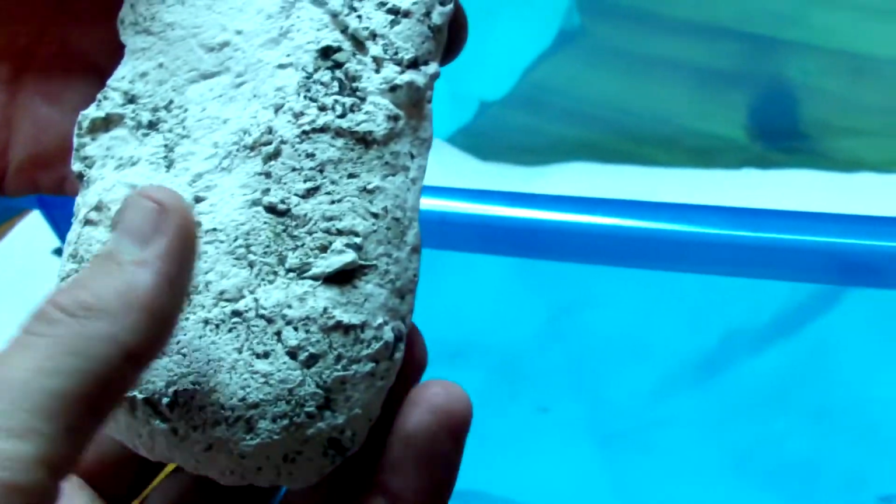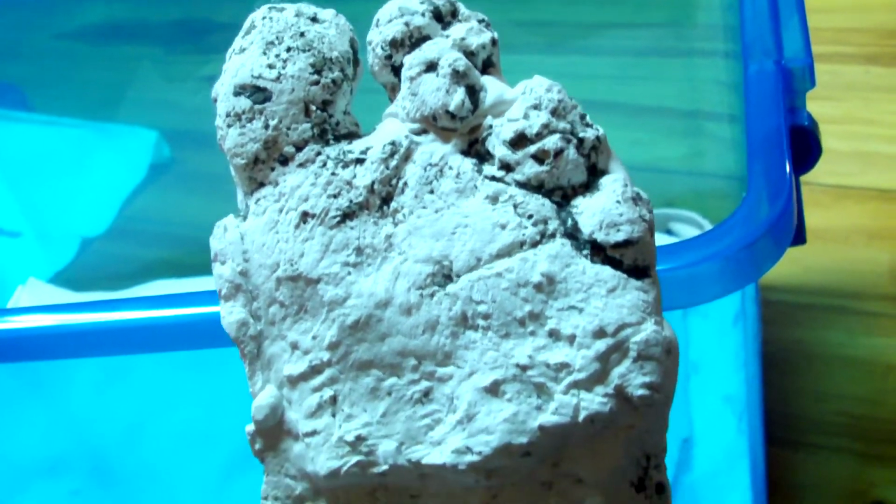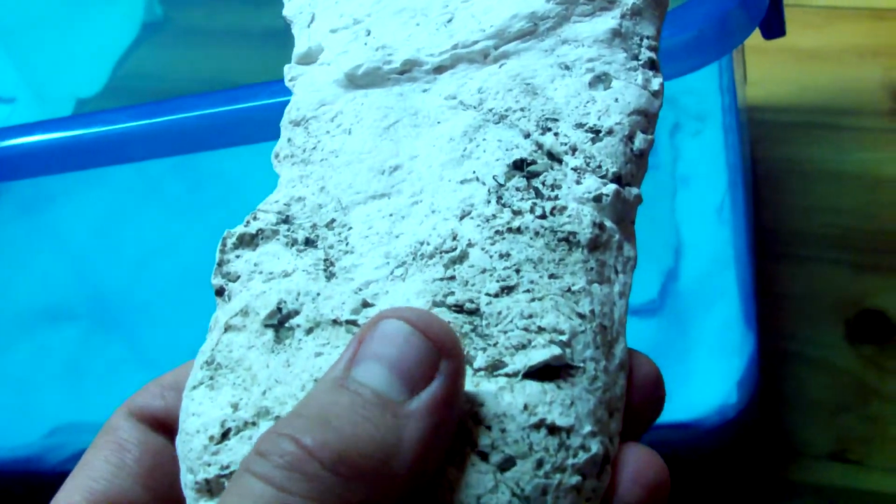But I'm going to tell you something about these tracks. The camping area where these come from, it poured rain down all day long, and then it was raining all night. And we showed up there at 2:33 in the morning, and it was still raining.